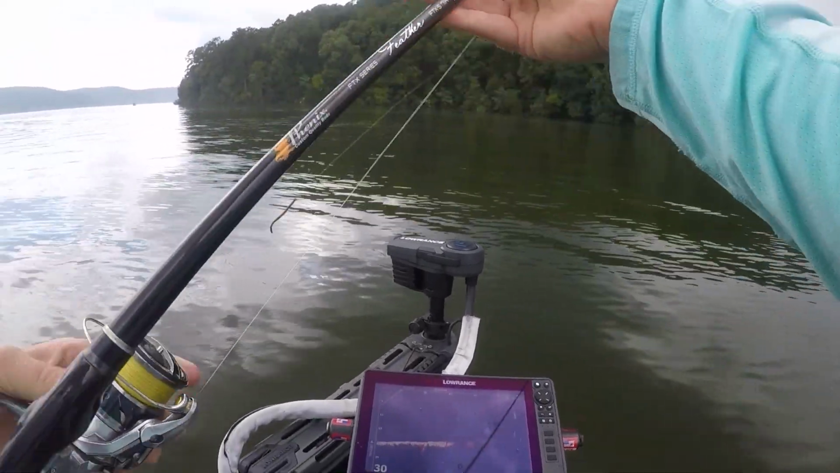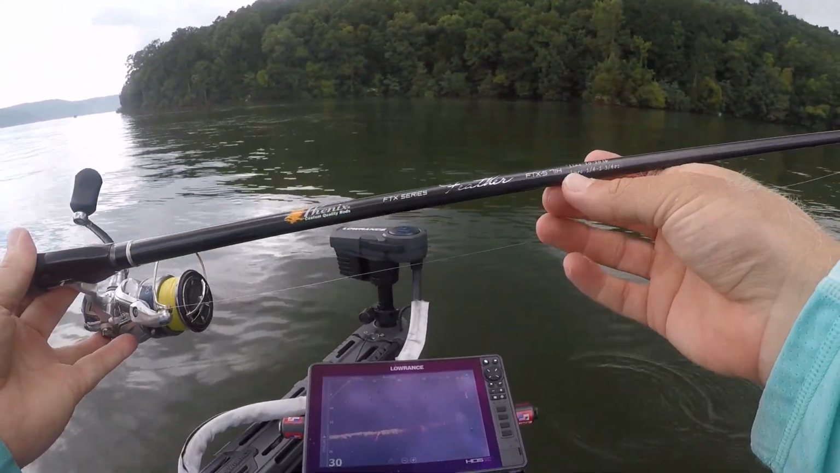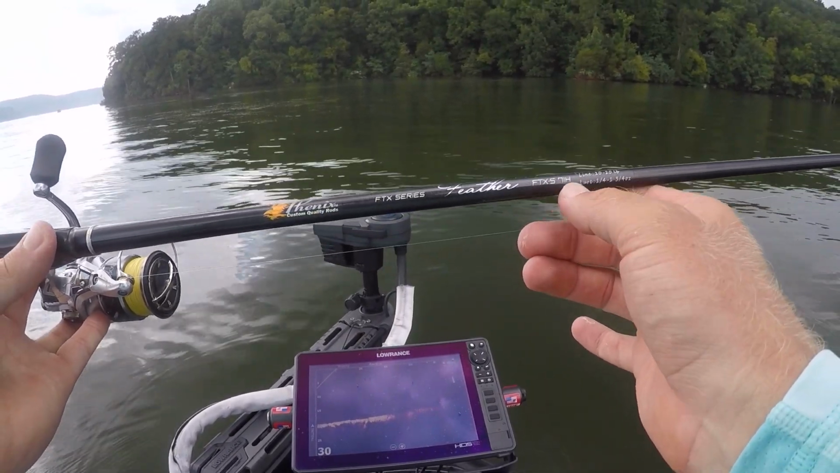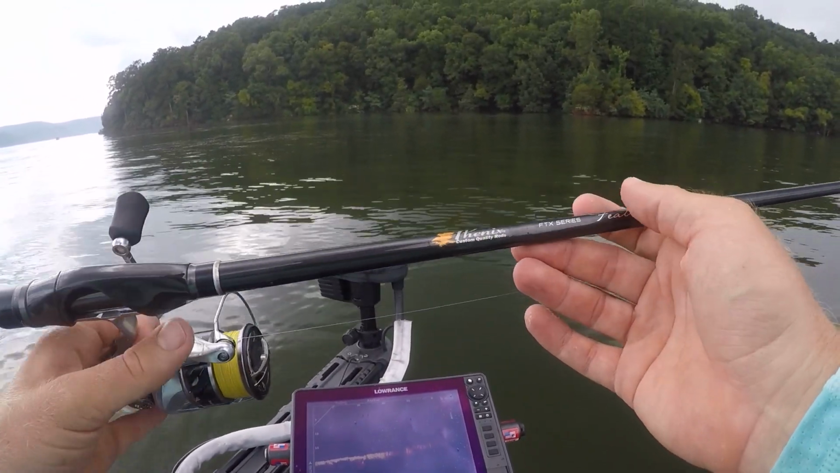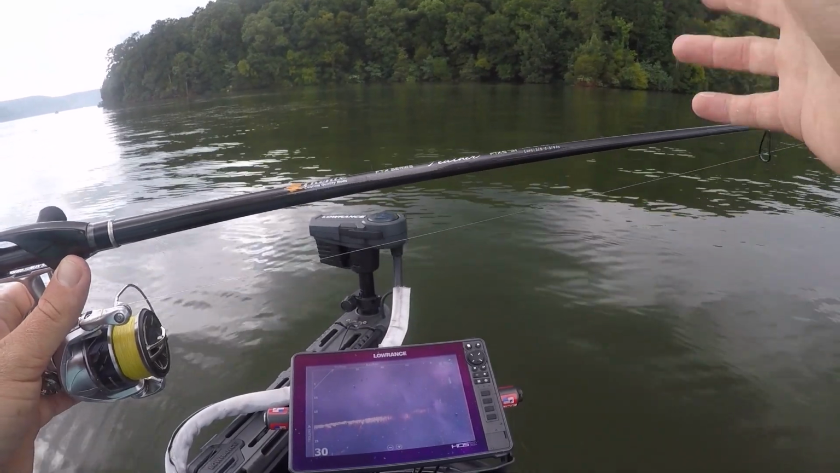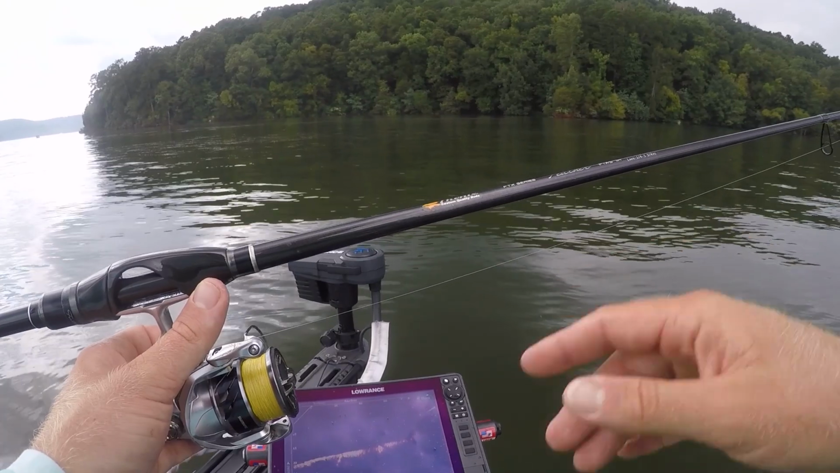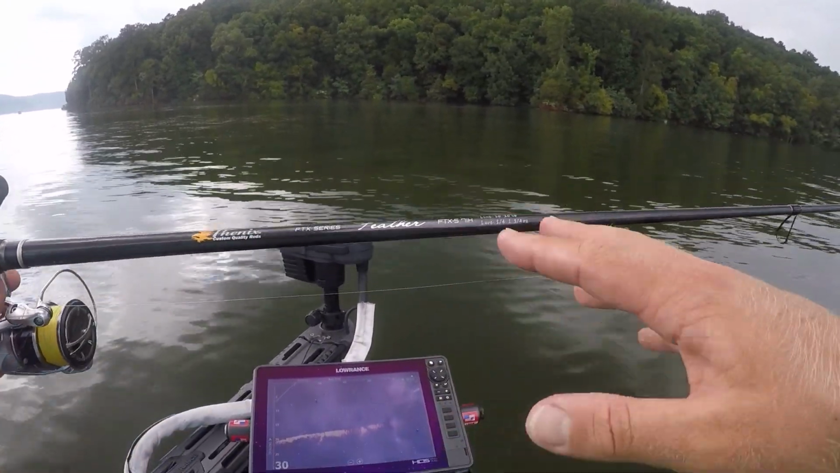This is my go-to rod for this shaky head, because you've got to penetrate through some plastic and set that hook. This is the 7'1" heavy action. This is the Feather series. I think it's the perfect length. You get a decent cast, but it's still long enough to pick up some slack for the hook set. Not too short. I don't really like much shorter than that 7'1".